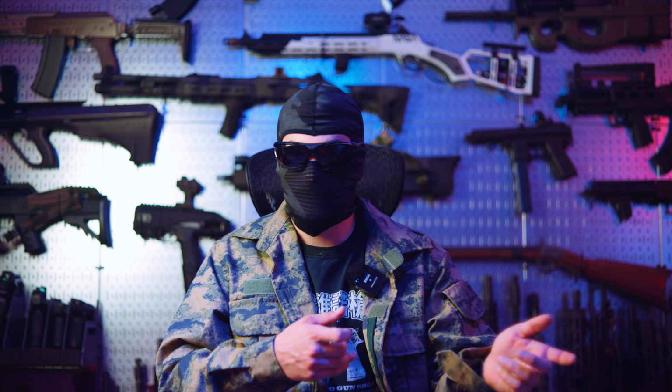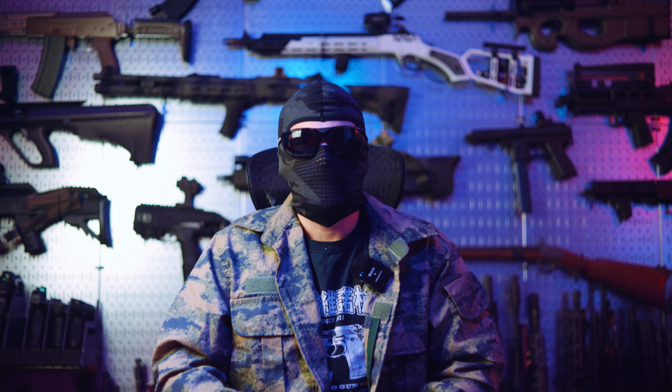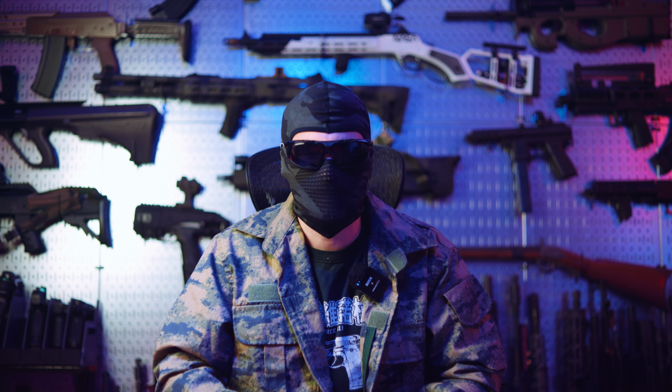20 plus 2 is 22. And then I reloaded, saw the target on the left, and I just dumped. 23 plus 22. So I think my total was like 40 something hits. I finished the highest out of people that were using semi-auto rifles.